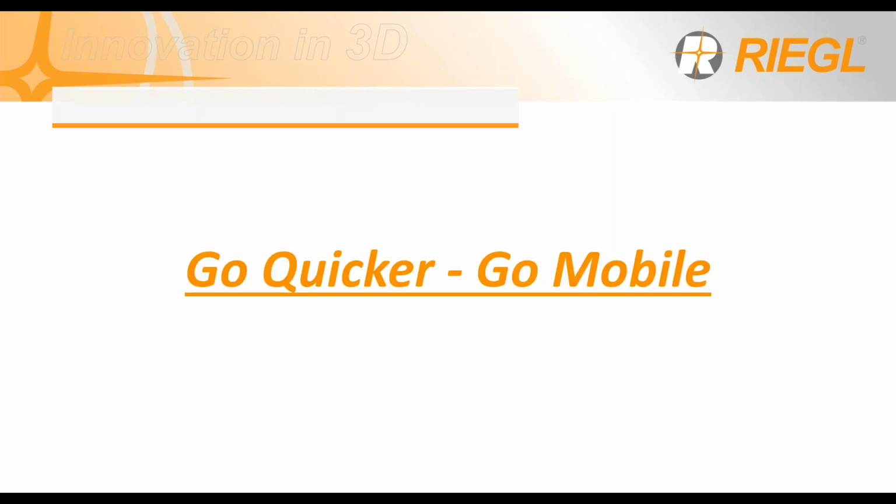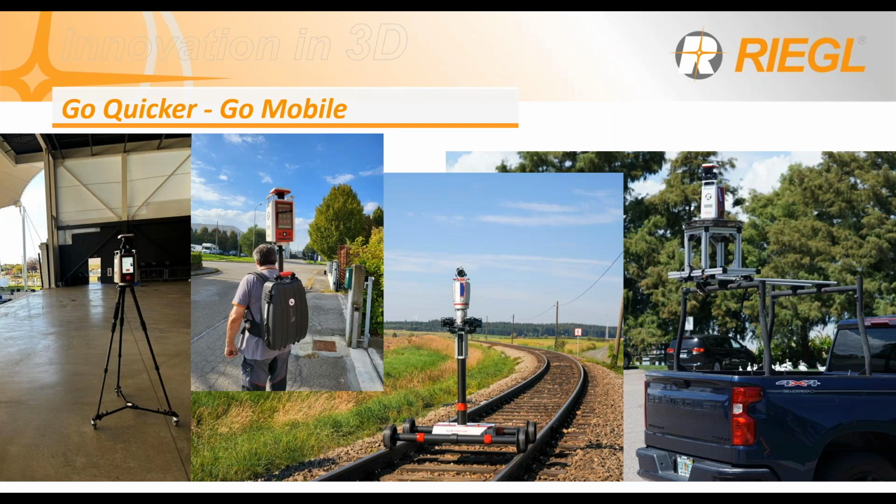Go quicker, go mobile. This is a very fun part, because I think this line of products is one of its own. The mobile capability extends the applications of this scanner to collect larger areas in shorter amounts of time.